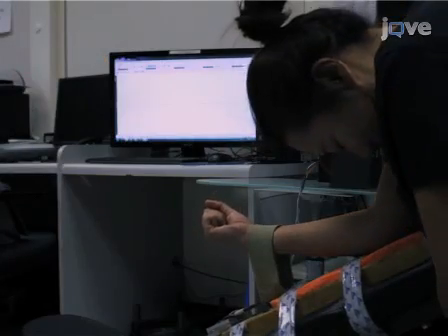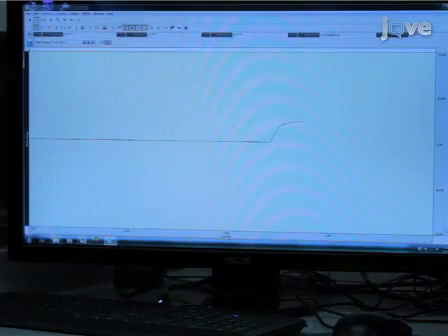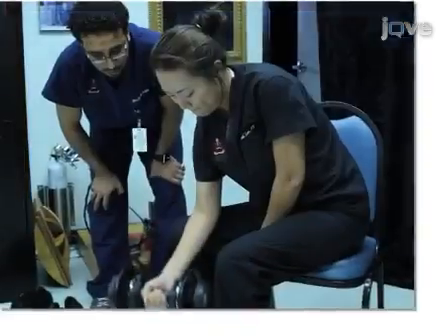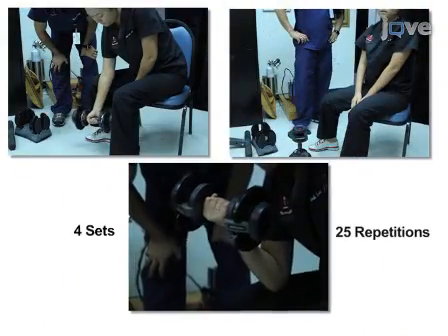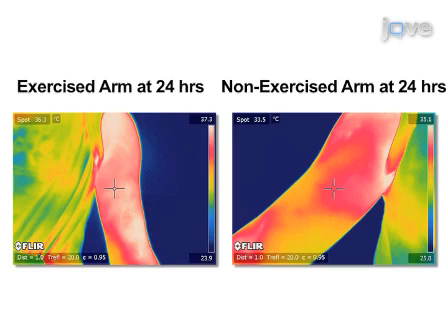Next, muscle strength is measured in the arm that will be exercised. The appropriate weight needed for the exercise is calculated as a percentage from this muscle strength measurement. Then, the subject does 4 sets of 25 repetitions using the calculated weight. The final step is to take images of both the exercised and non-exercised arms at 24 and 48 hours after the exercise.